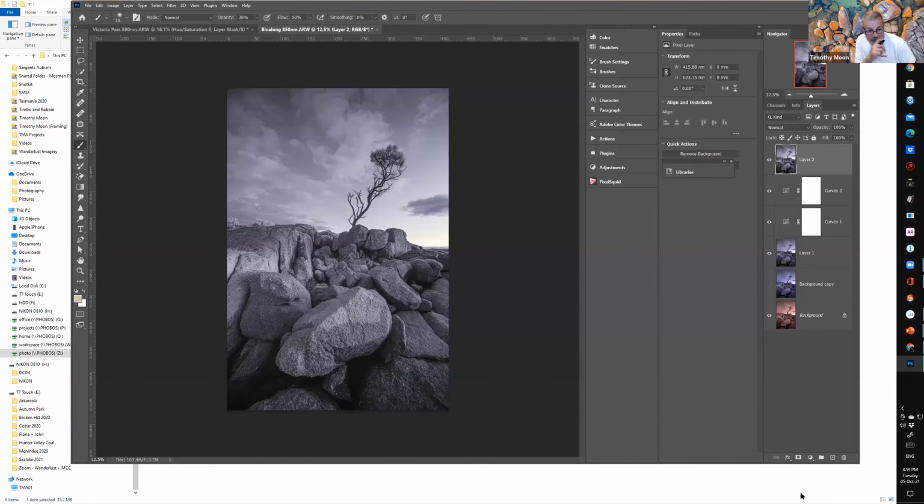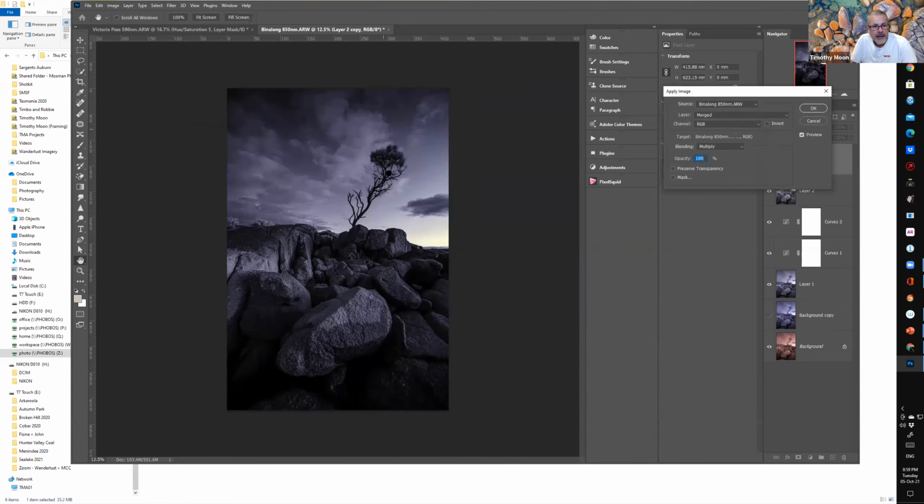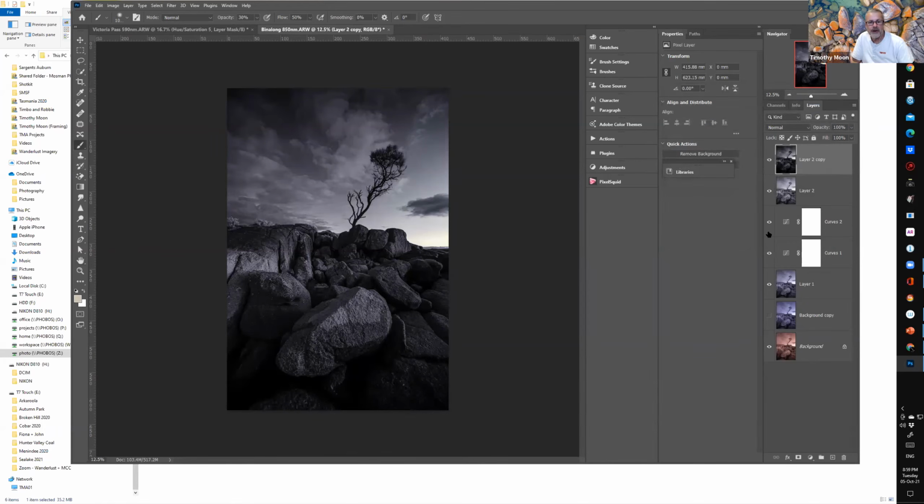Right. So at this stage, what I will do is just make a copy of that so I don't destroy that with some future work. We'll go up to here, Image, Apply Image, and you can see the lovely effect that that gives to the sky up on the top left-hand side. It crunches up and really increases the silhouette of the tree. And there again, if I go from RGB to just red, I've now got it in kind of a black and white toning. So this is looking pretty cool up the top there.